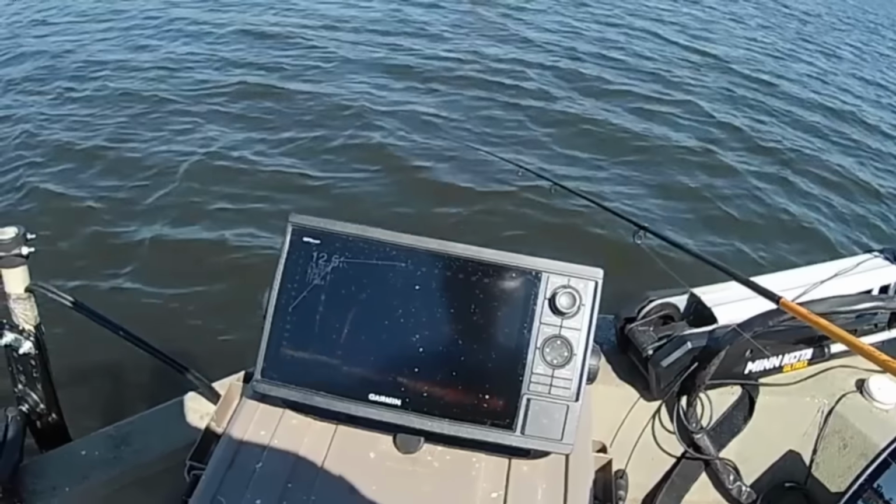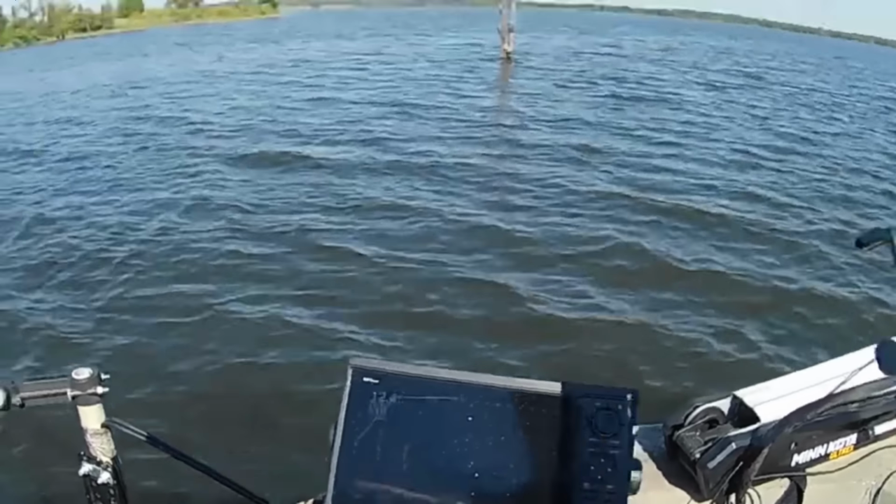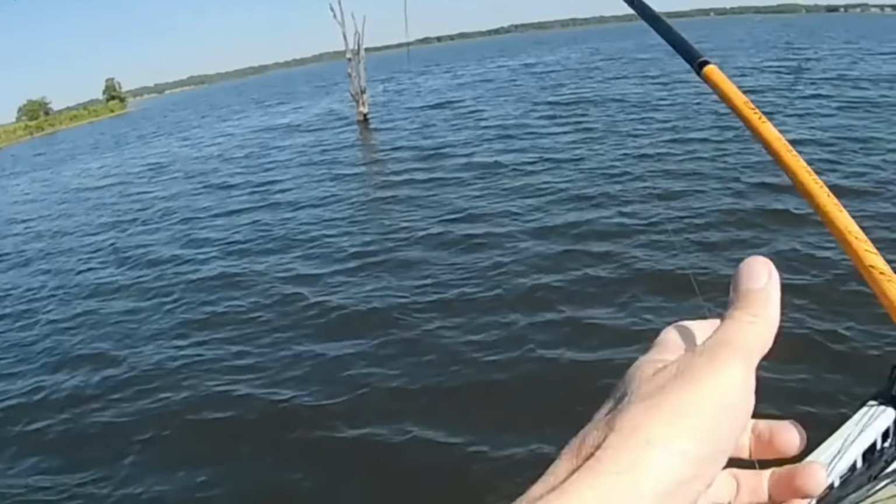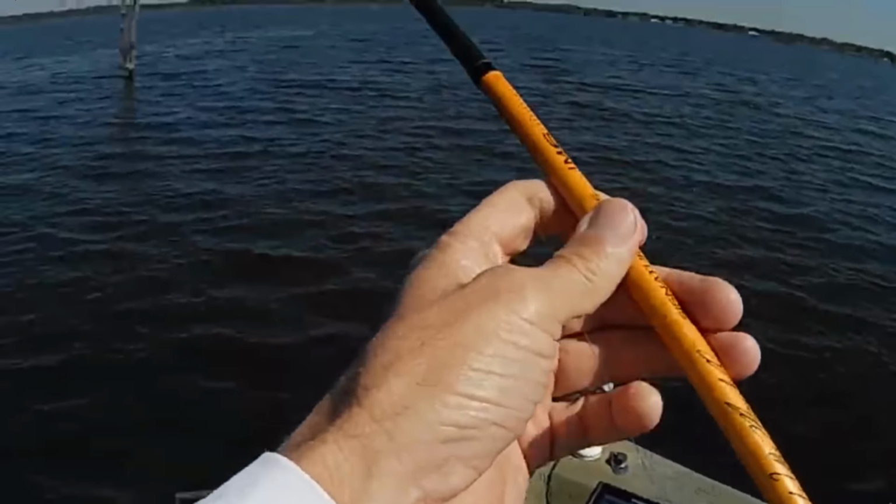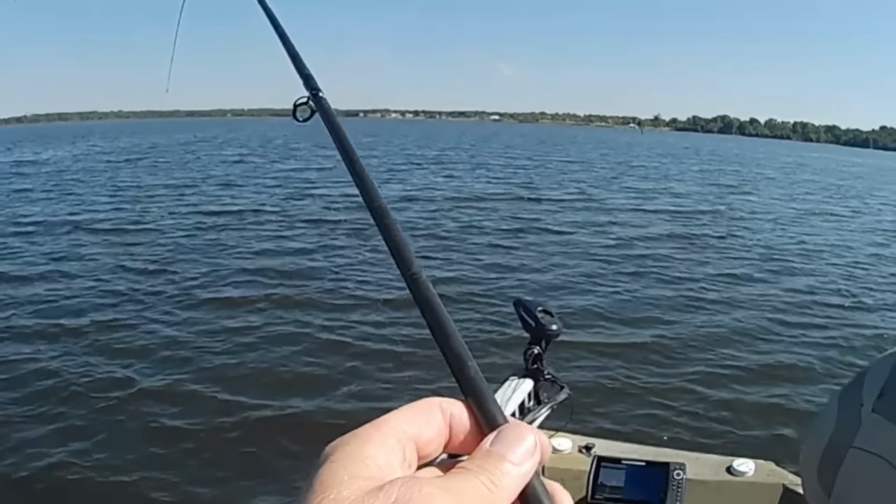I'm not seeing any of these fish bite the bait off using the live scope. They're just, get it, like that. Golly, that got me around a bush. He's pinned on a tree. He's pinned on the tree. Uh-oh. Golly. Come on off of there.